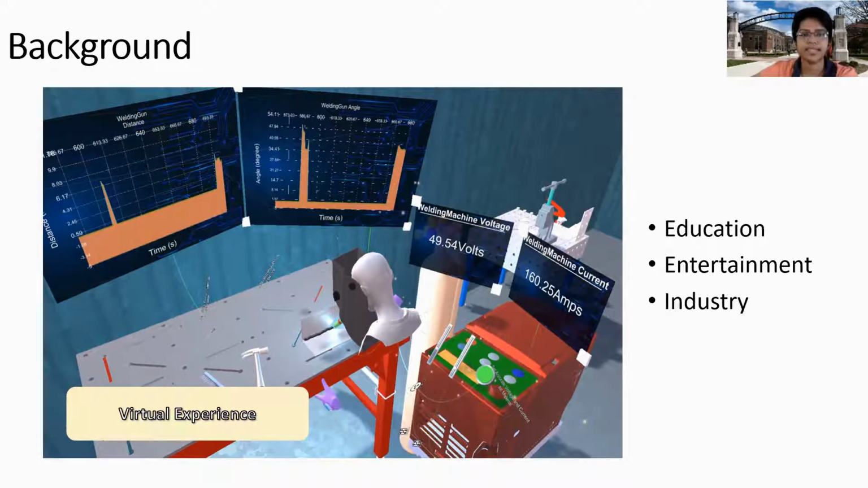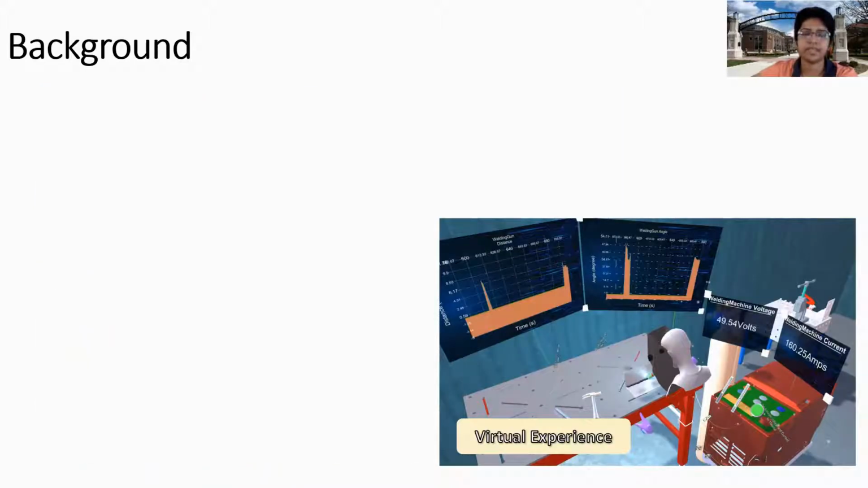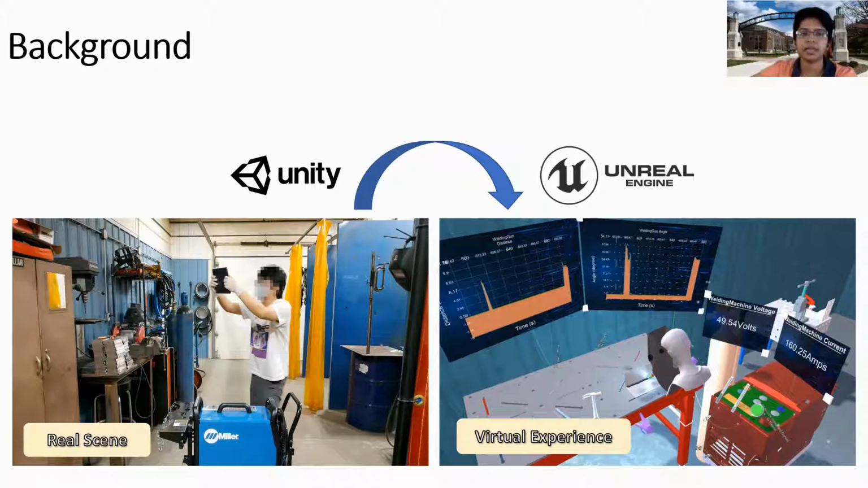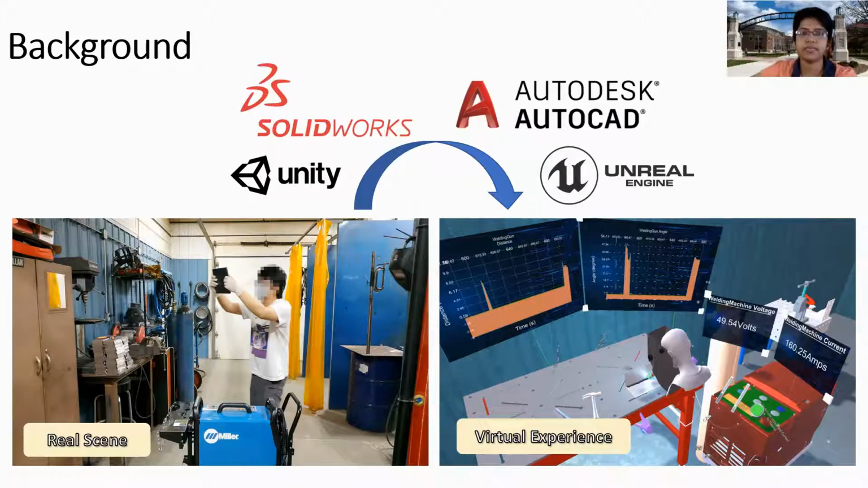In recent decades, there is an increasing trend in the usage of virtual reality applications in education, entertainment, and industry. Many of them utilize real-world tools, environments, and interactions as basis for creation. However, creating such applications is tedious, fragmented, and involves expertise in authoring VR using programming software such as Unity, Unreal Engine, and 3D modeling software such as SolidWorks and AutoCAD. This hinders VR adoption by decoupling the subject matter experts from the actual process of authoring while increasing cost and time.